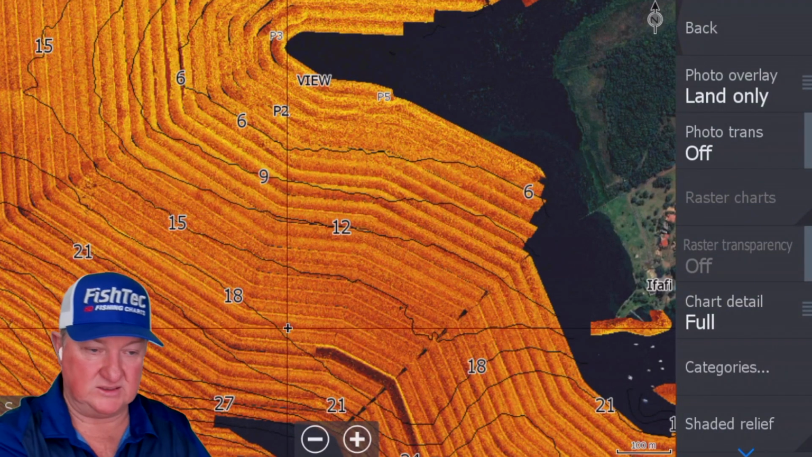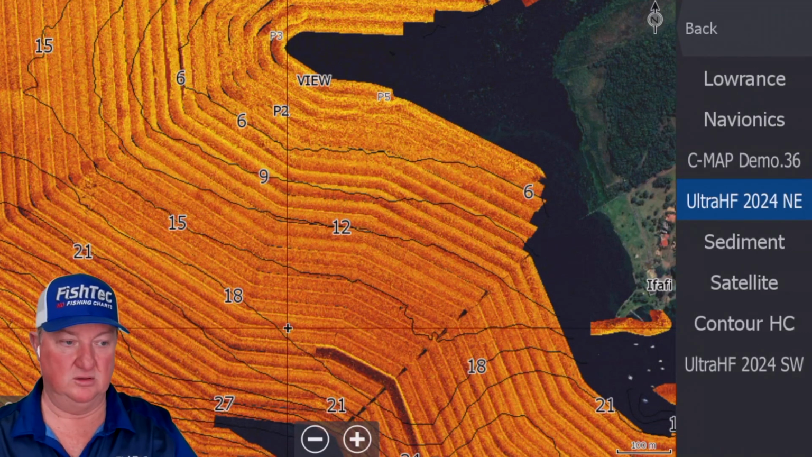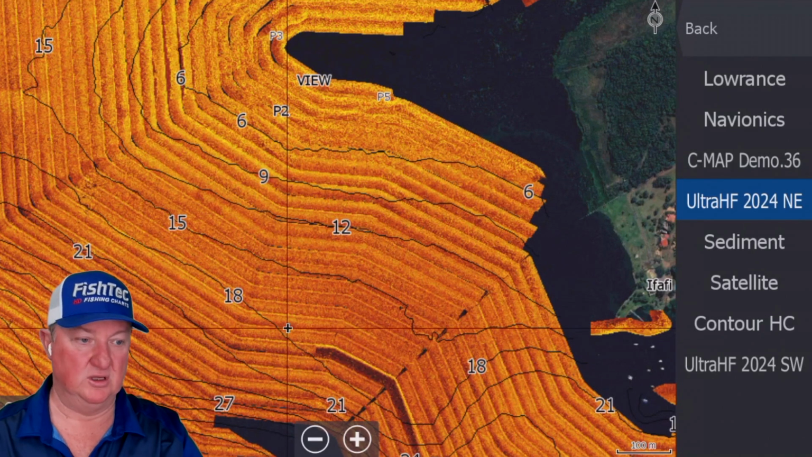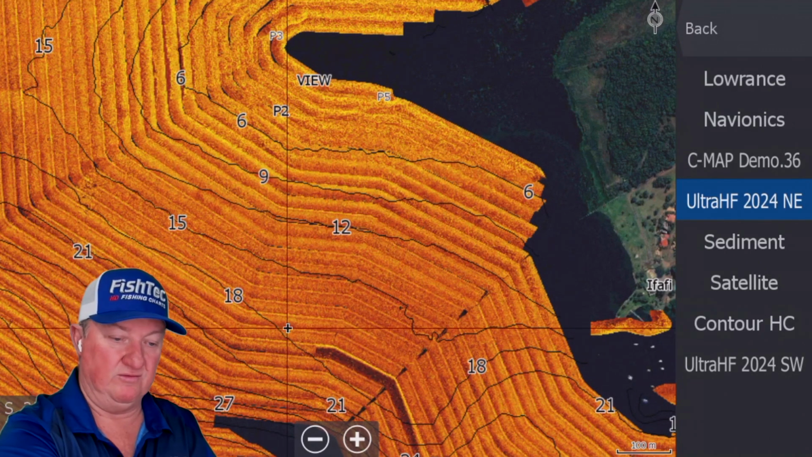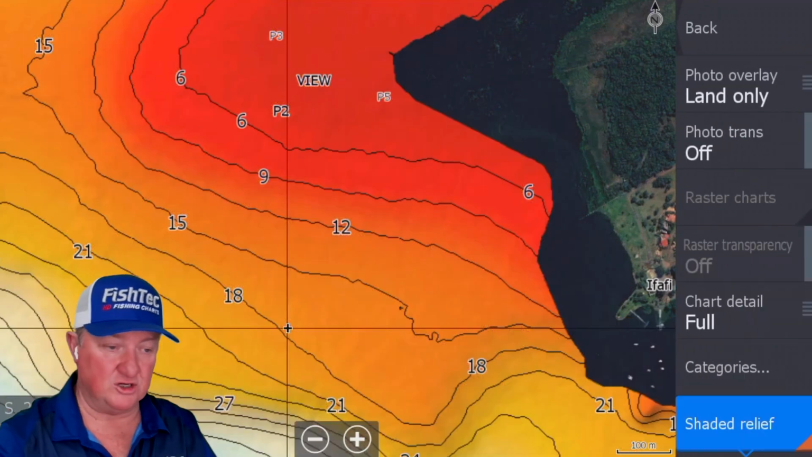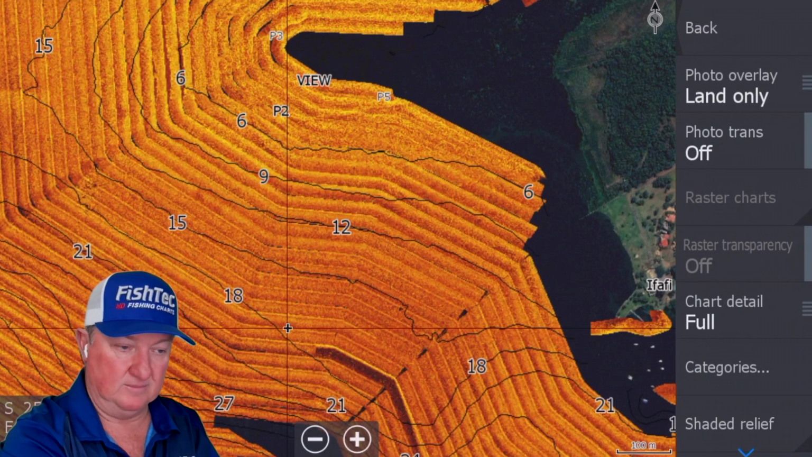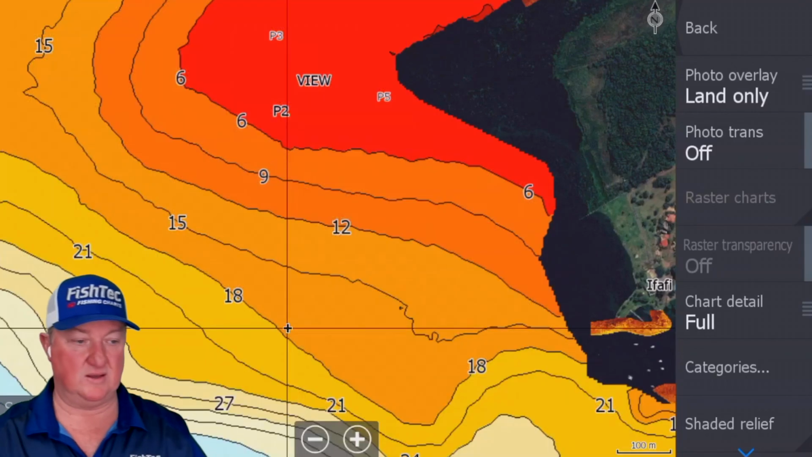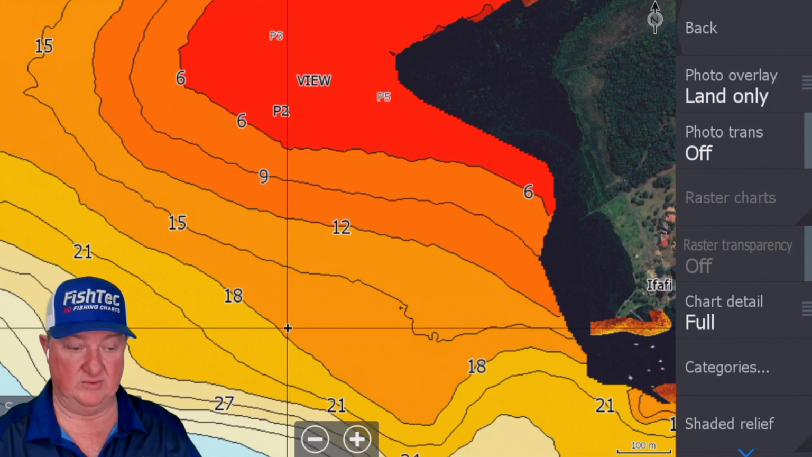So basically, if you're on Ultra HF Northeast, everything is going to happen on Ultra HF Northeast. You're going to have your satellite, your Ultra HF, your shaded relief, your colored isobaths. Everything is there.